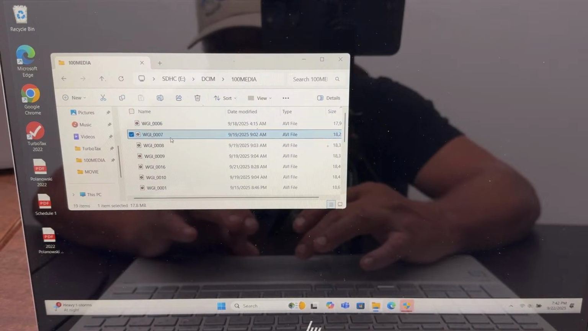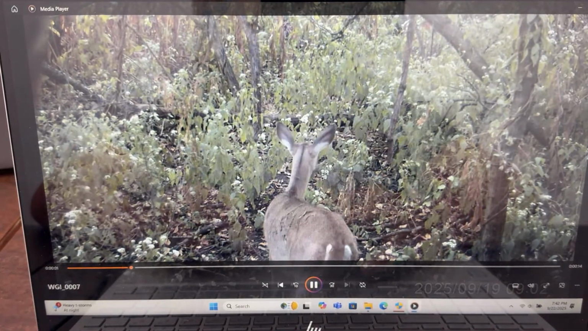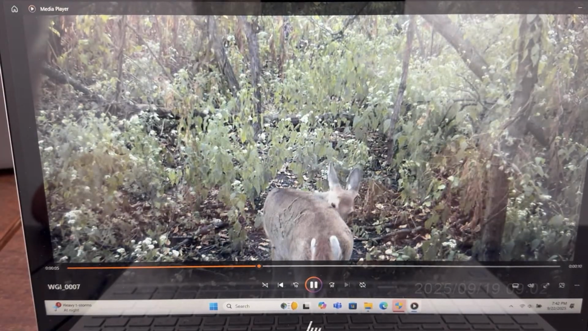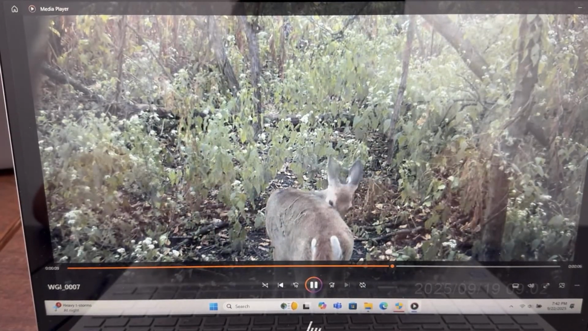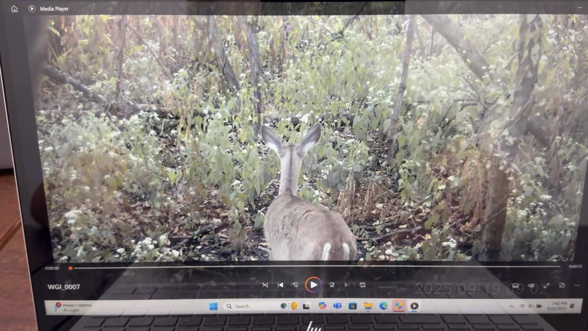I'm going through every one of them so you guys see the trials and tribulations. There's a doe right there. See what she does. She's cleaning herself off, and she's coming from the bottom of the hill. This is why I like videos, because you can tell where they're coming from, what time of day it is, and where they're going. So she was just standing there.